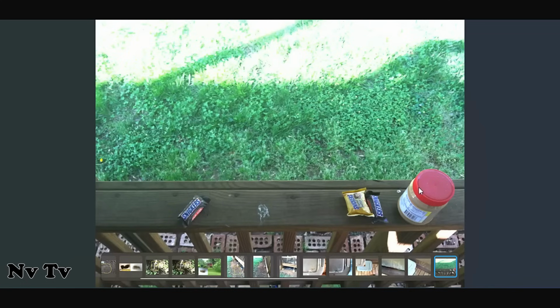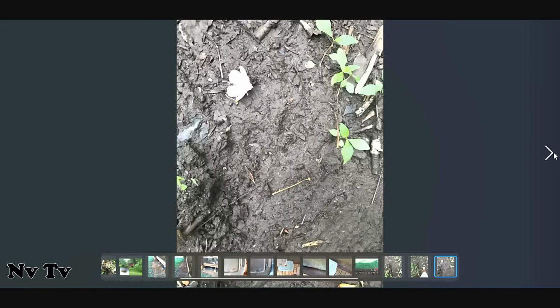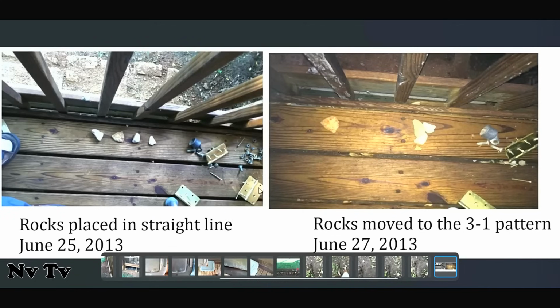7 candy bars and the peanut butter jar. I left it, and the next morning, you can see here they scooted the 2 candy bars and the peanut jar together and left this Snickers bar by itself. Gave me the 3-in-1 pattern, and the other, I couldn't find a picture, but the other candy bars were thrown off into the yard. I'll come back to that footprint.